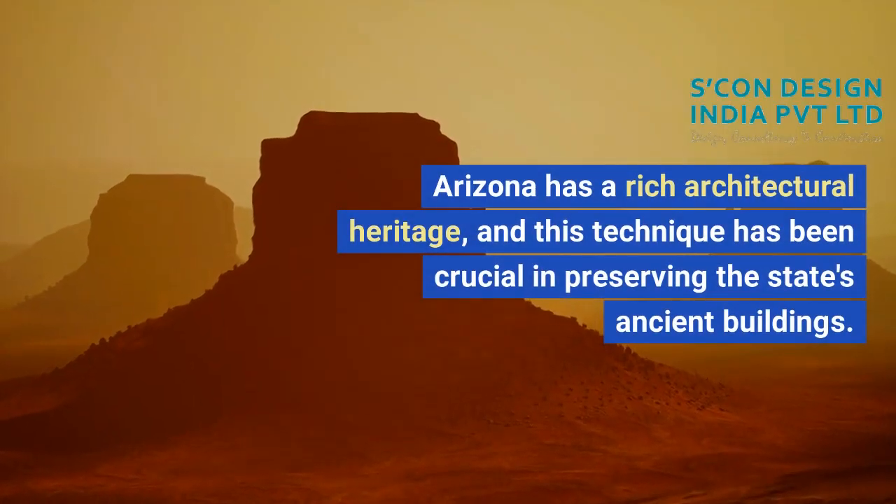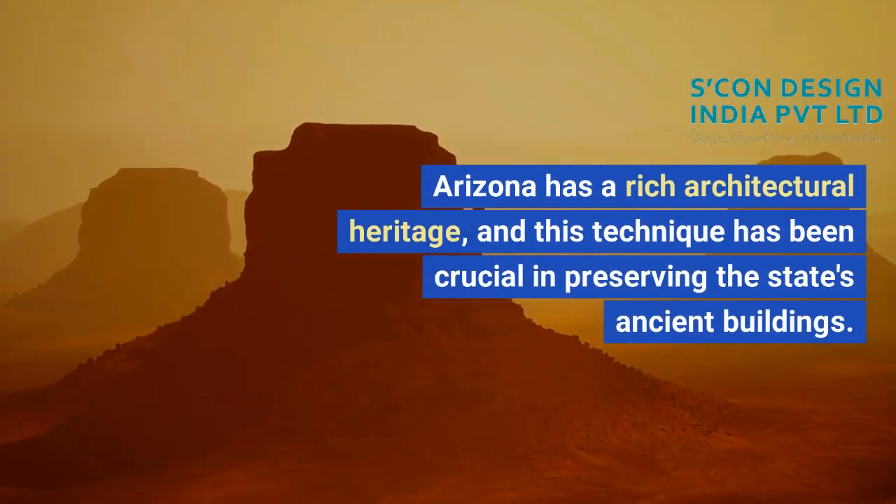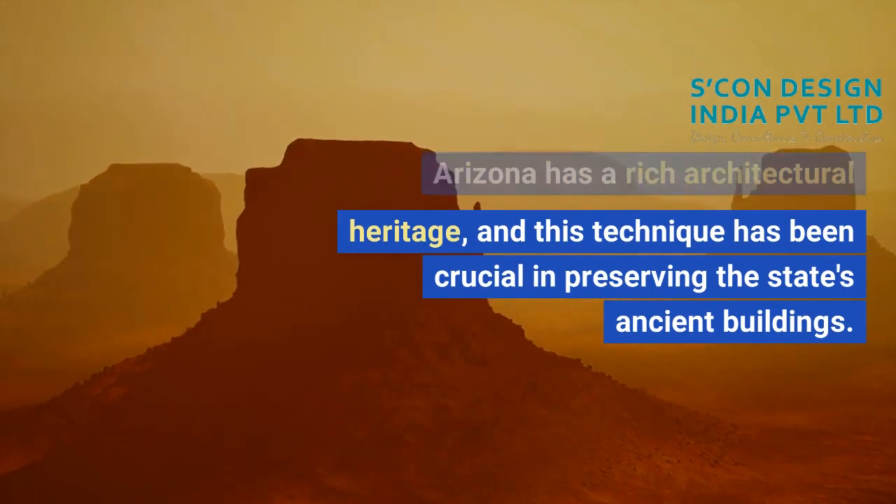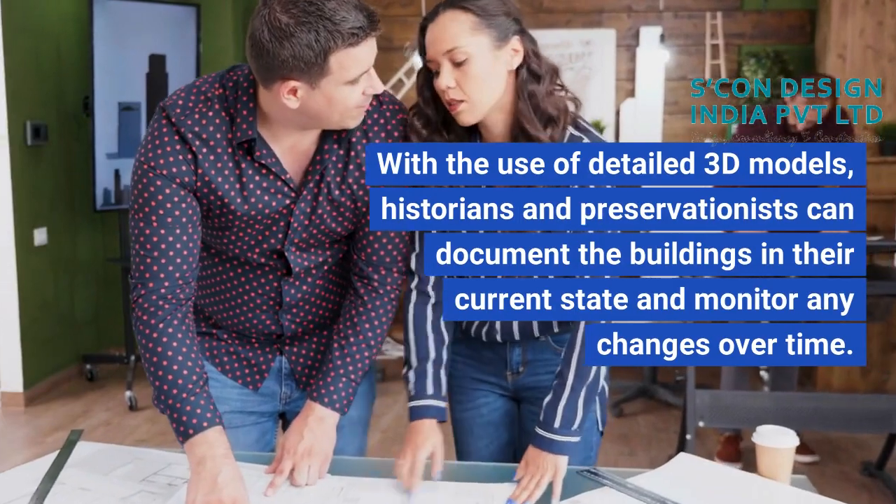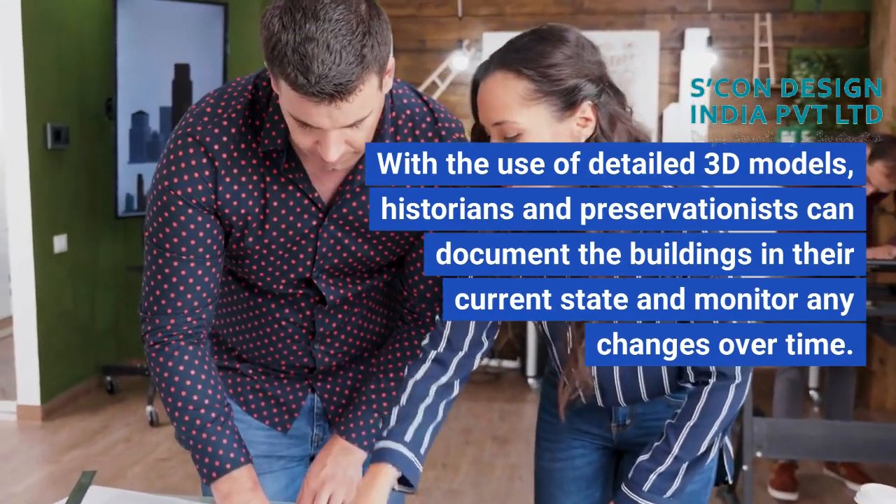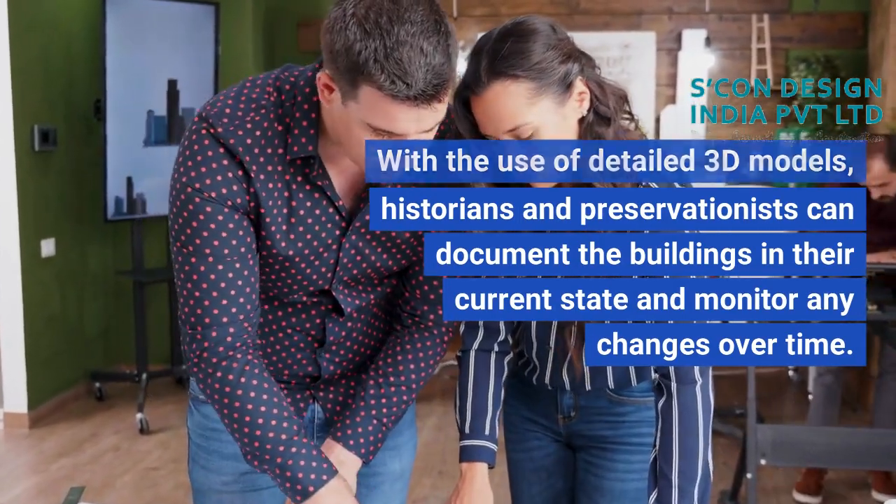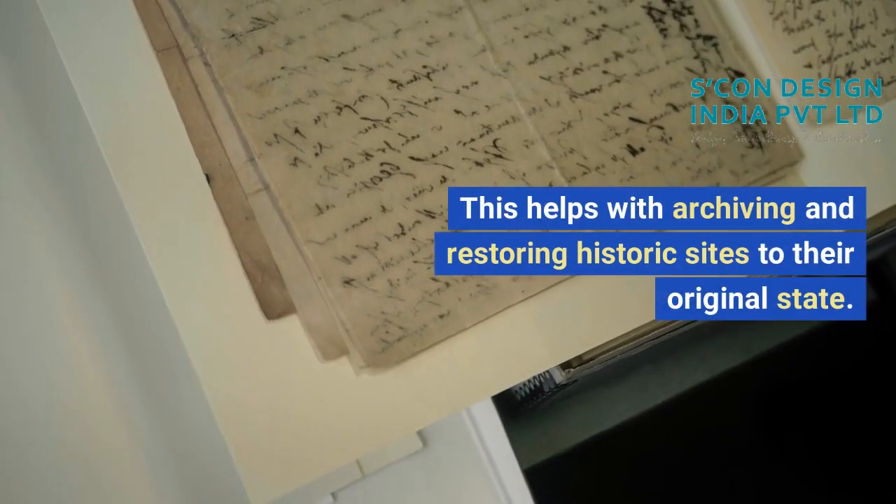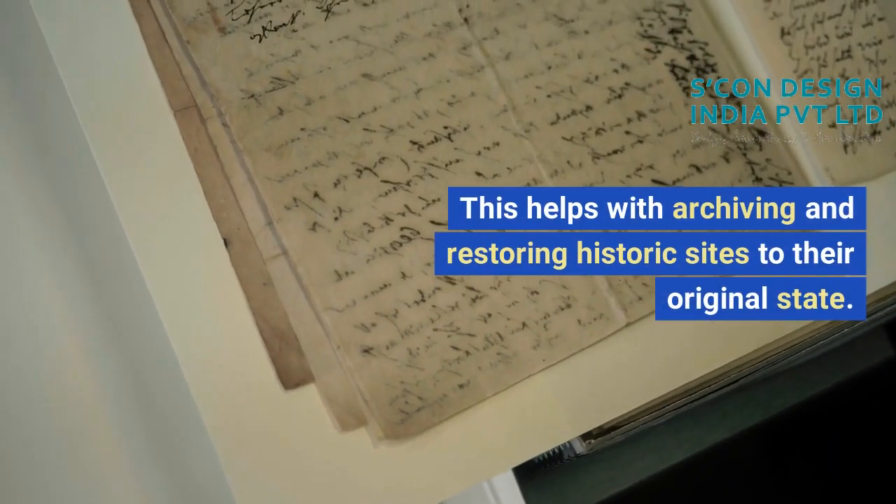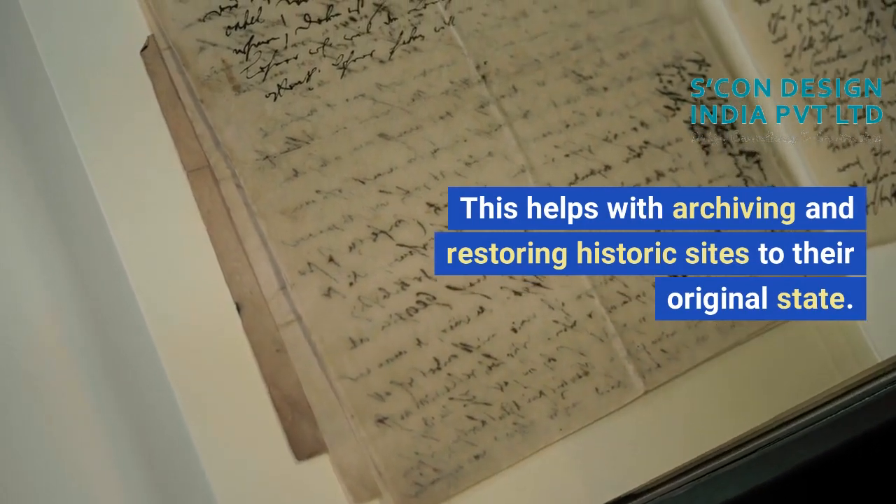Arizona has a rich architectural heritage, and this technique has been crucial in preserving the state's ancient buildings. With the use of detailed 3D models, historians and preservationists can document the buildings in their current state and monitor any changes over time. This helps with archiving and restoring historic sites to their original state.